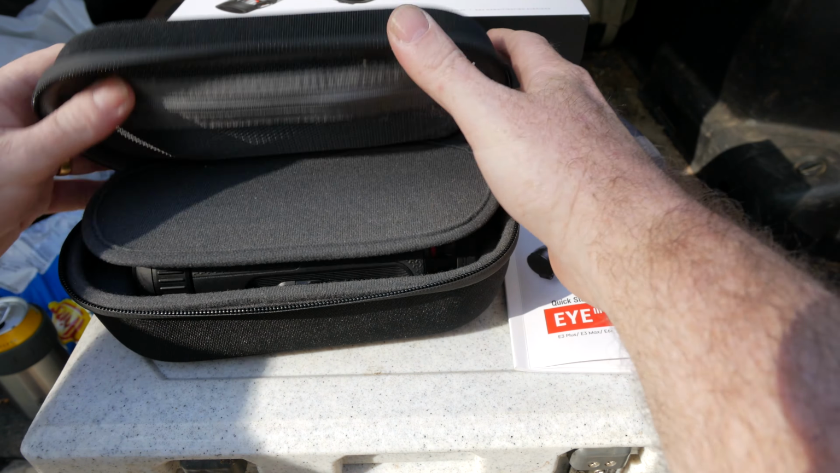Sort of semi-rigid, and all your leads and everything are all in there. And then also in the box, there is a wall outlet for USB, because it's USB-C charging.